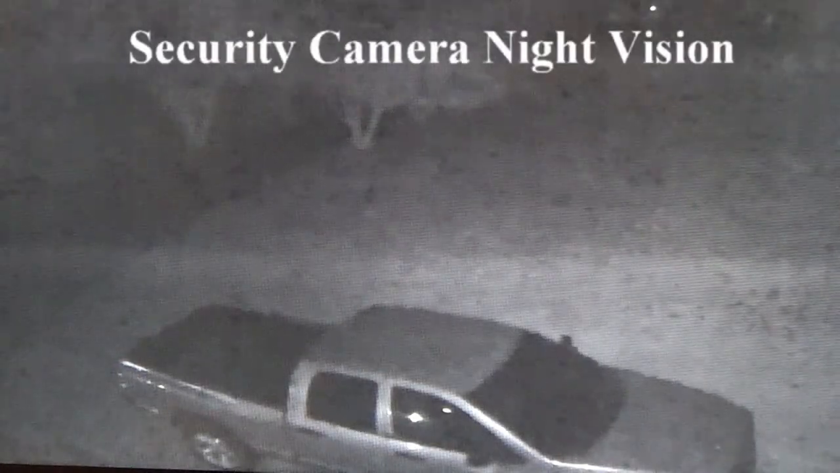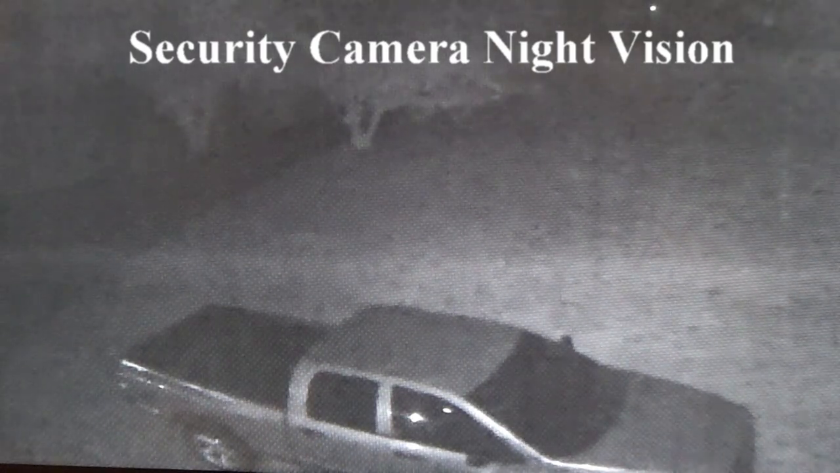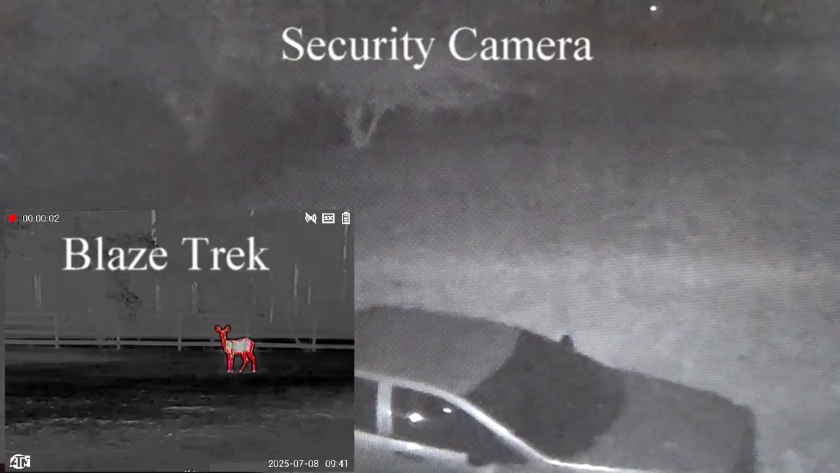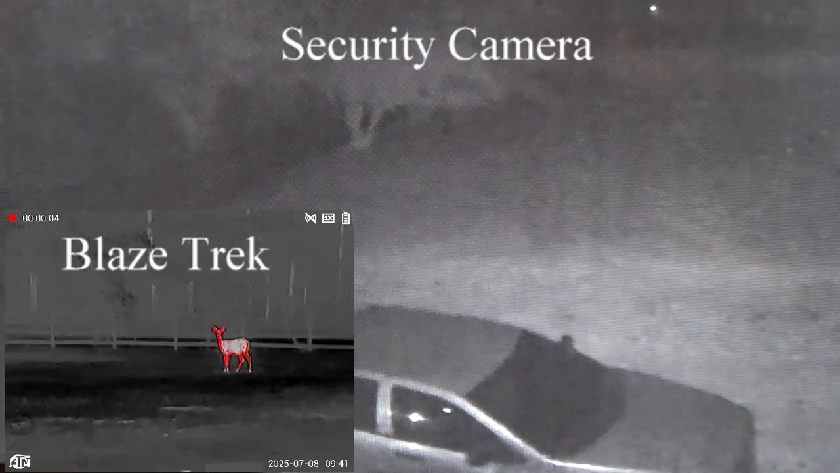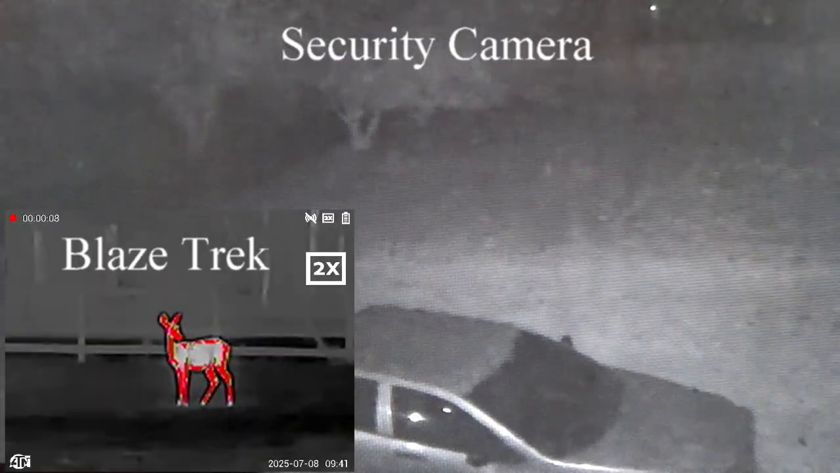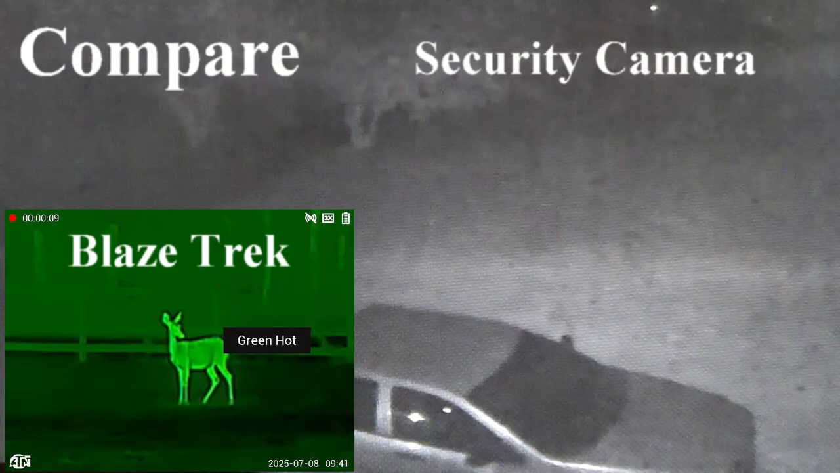Now if we switch to the security camera night vision, you get out to about maybe 50 feet or so. You can see the first tree in the row of trees. Now over here in that circle, that's a deer. You can kind of see him moving across. We bring up the BlazeTrek and might as well be daylight. I mean, there's no comparison. It's amazing.